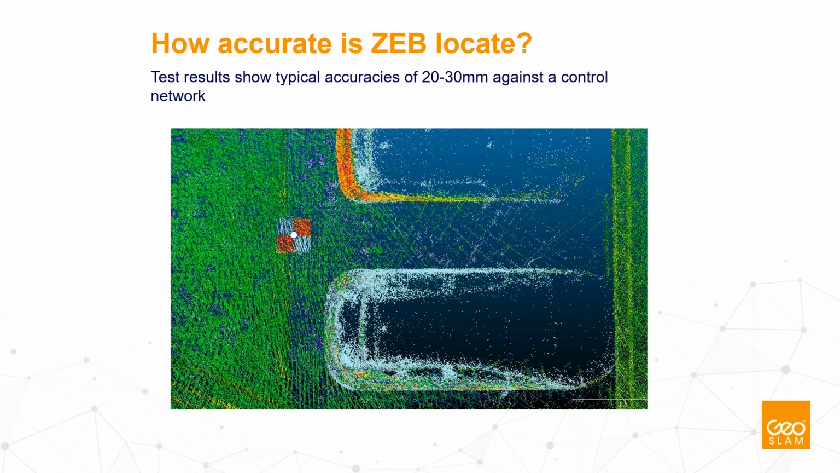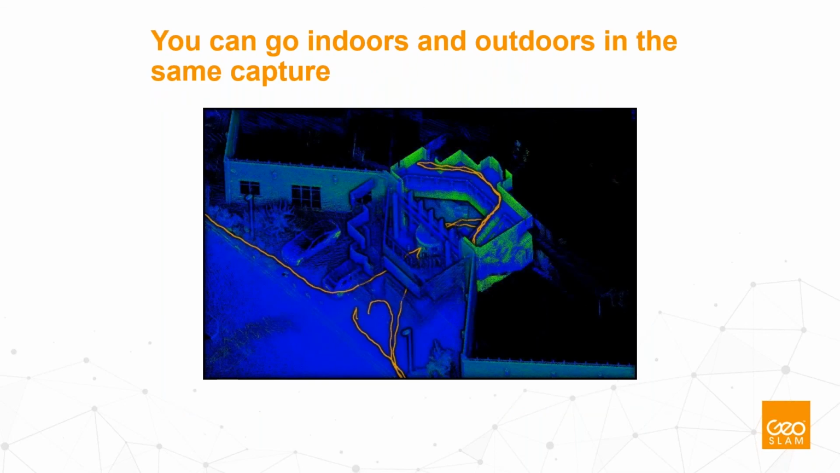How accurate is ZEB Locate? All our test results show typical accuracies of some 20 to 30 millimeters against the control network. These are the data which we did with the Trimble Catalyst GNSS receiver, but we are now testing some other manufacturers, some other antennas as well. So this is what you can expect, and we are convinced that with the upcoming adjust to control functionality, we will be able to lower this accuracy even further.